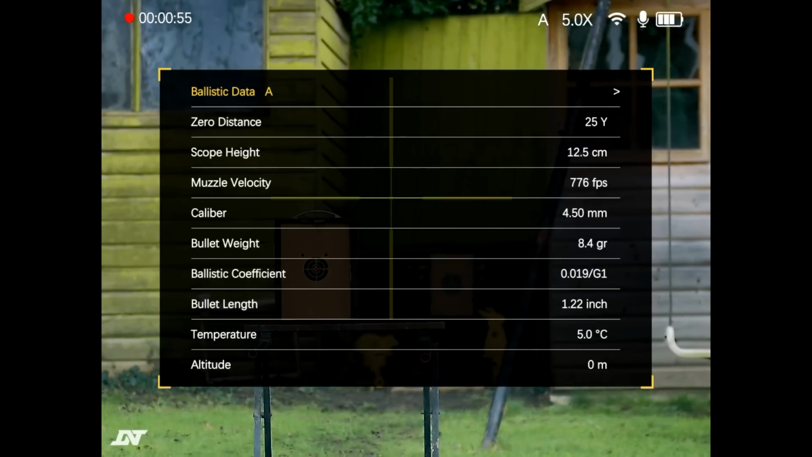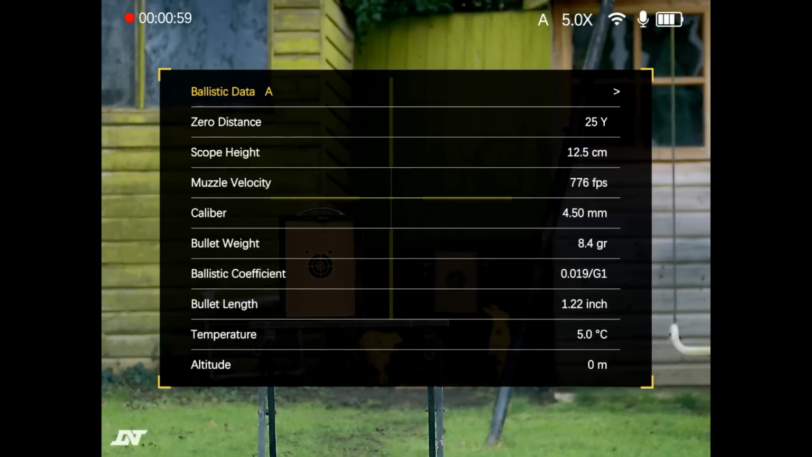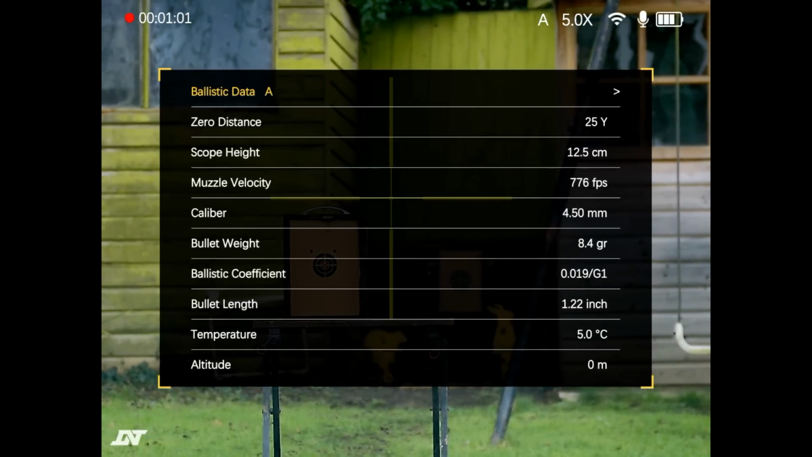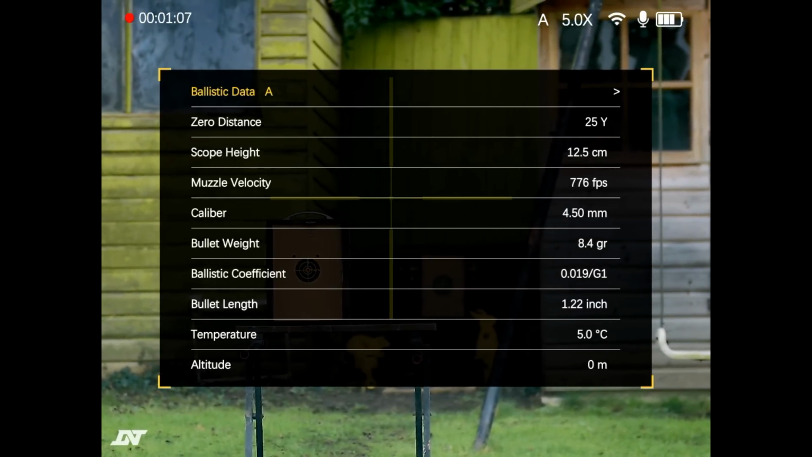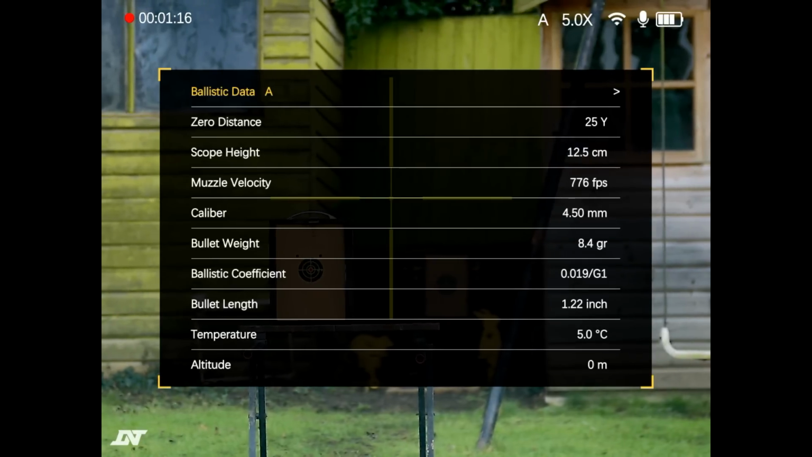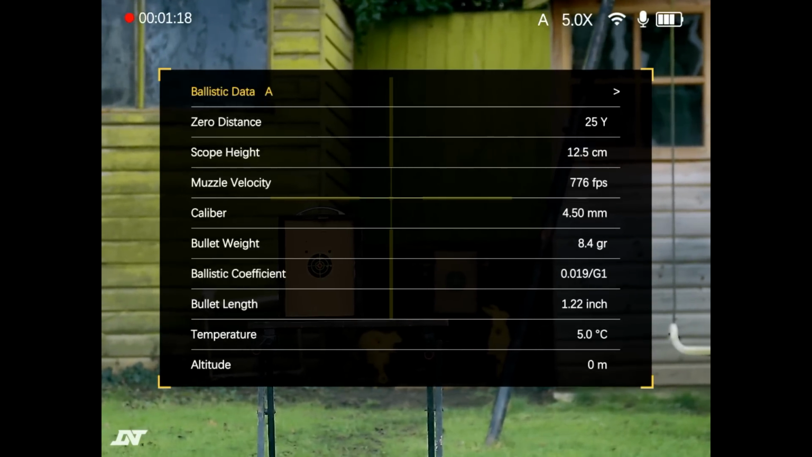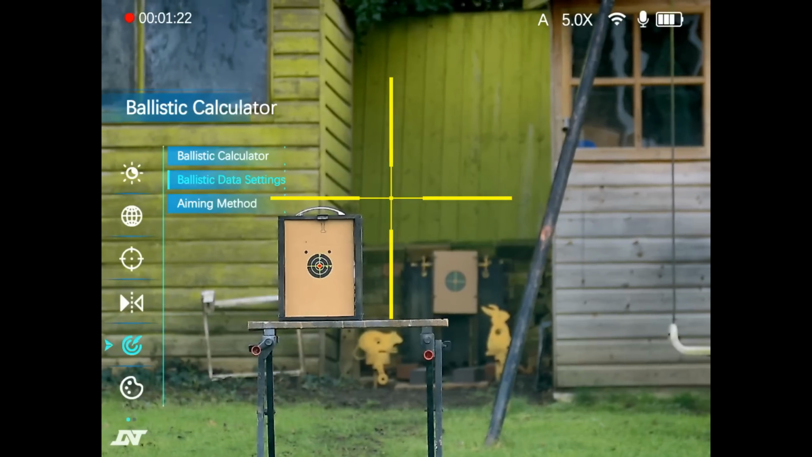Got the muzzle velocity there, the calibre, the pellet weight, ballistic coefficient. I've used the manufacturer's ballistic coefficient, so we'll see how that goes. We might get a little bit of an error through that because it's not going to be perfect, but we'll see. Disregarded the bullet length. I don't think that makes much difference. I'm not sure about the temperature either. So there we go. Then that's the settings. We go back in.